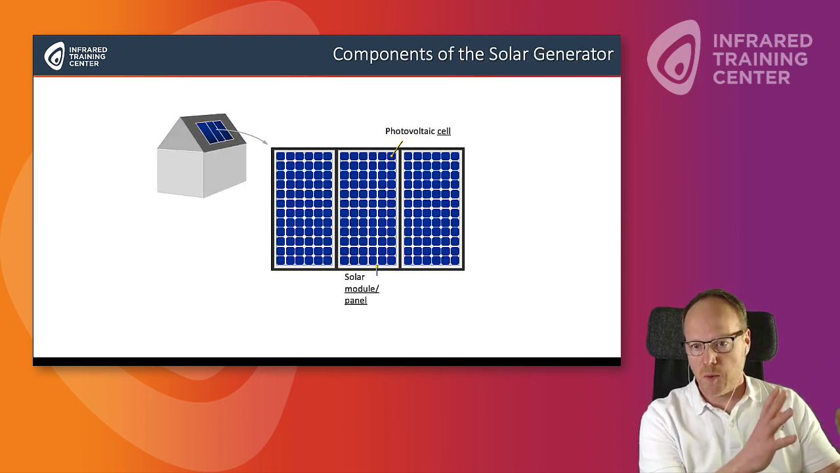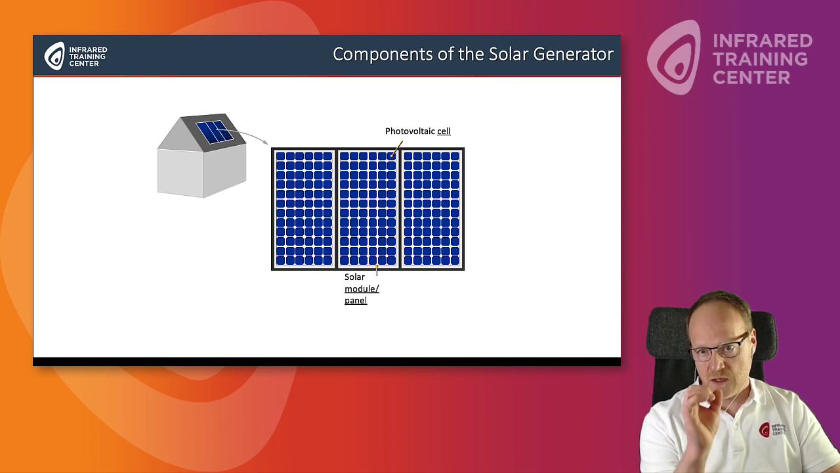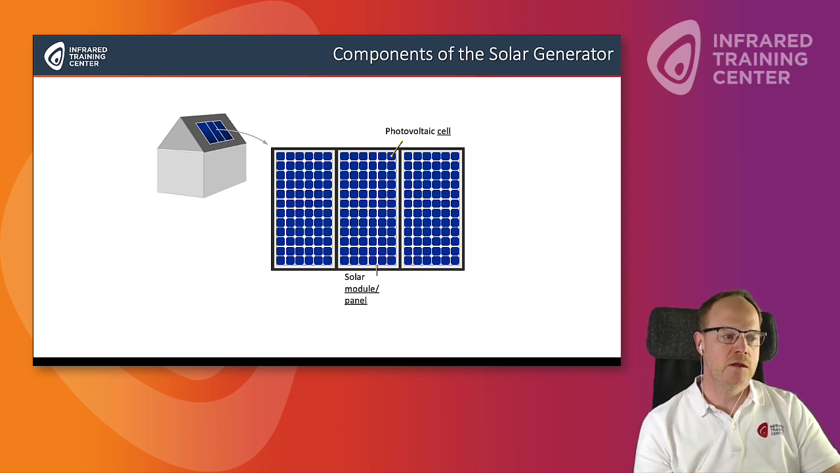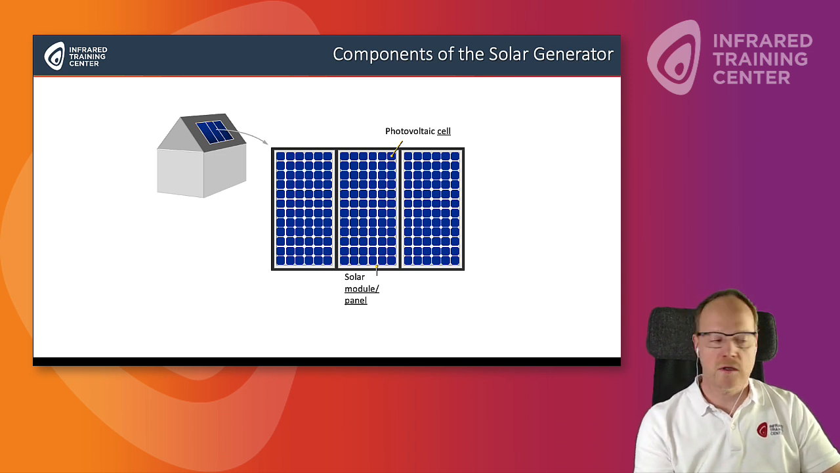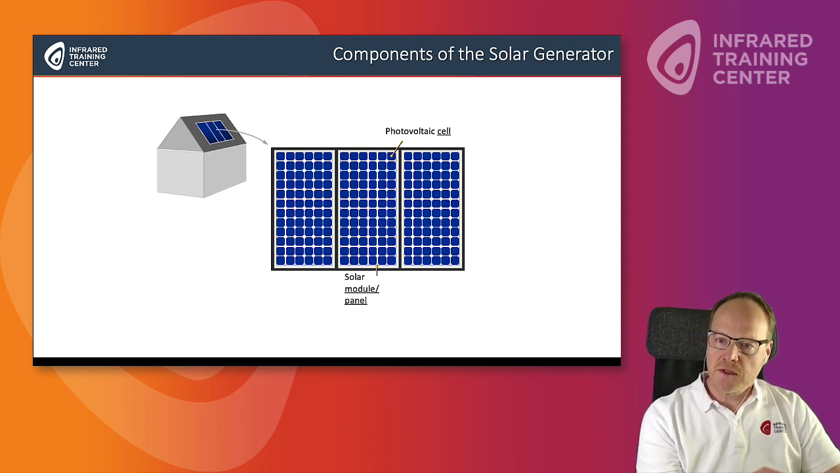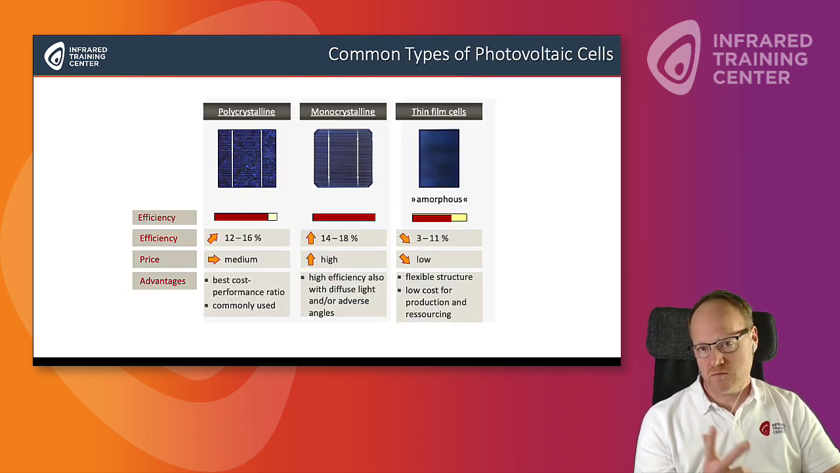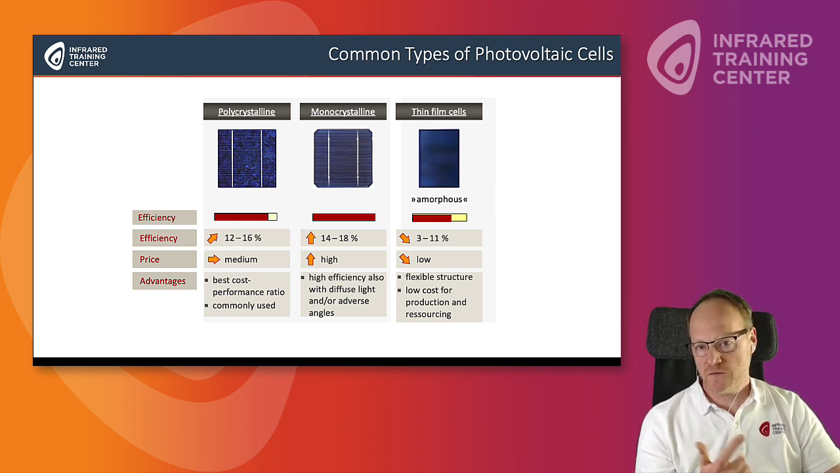Looking at the components of the solar generator or the PV module or PV panel, we do have the photovoltaic cells. That's the smallest unit in those panels. And of course, you have the complete component, the complete solar module or panel. Speaking of the different types of cells, we have commonly three types of cells. The first one is the polycrystalline, then we have the monocrystalline and the thin film cells.